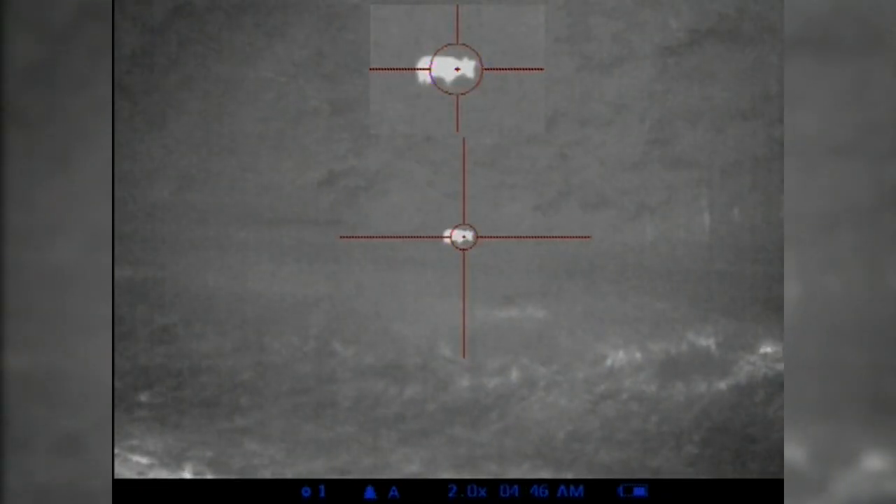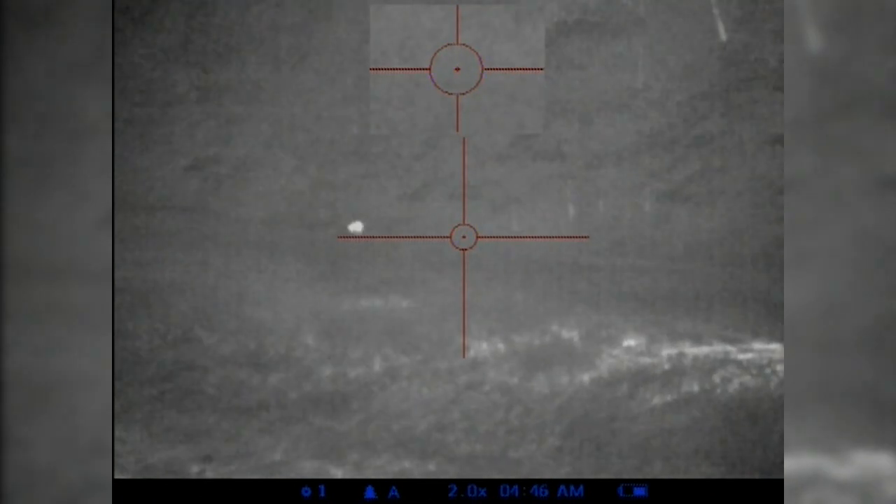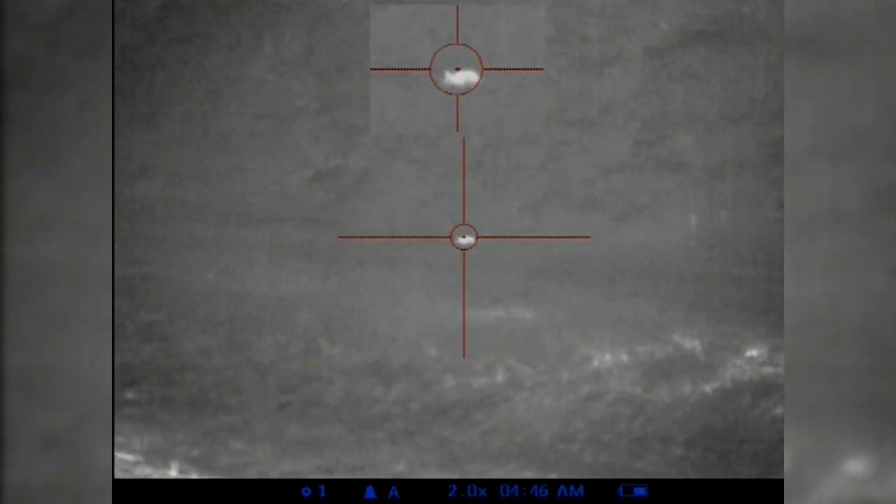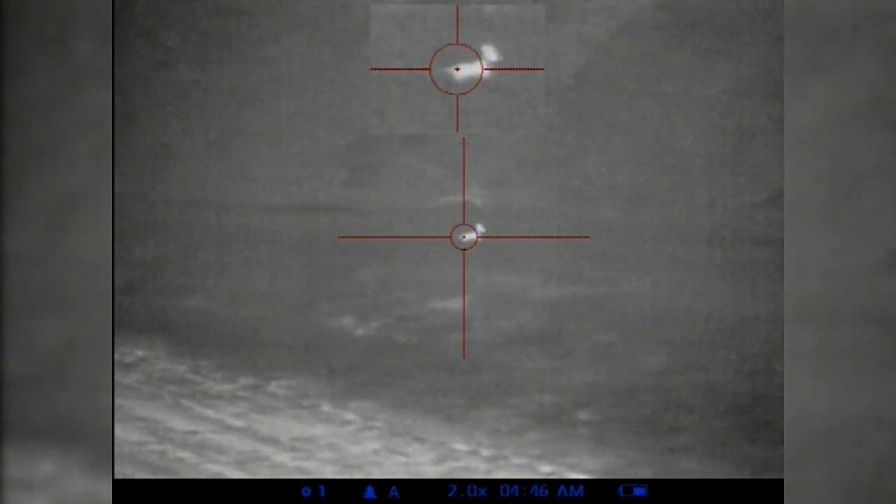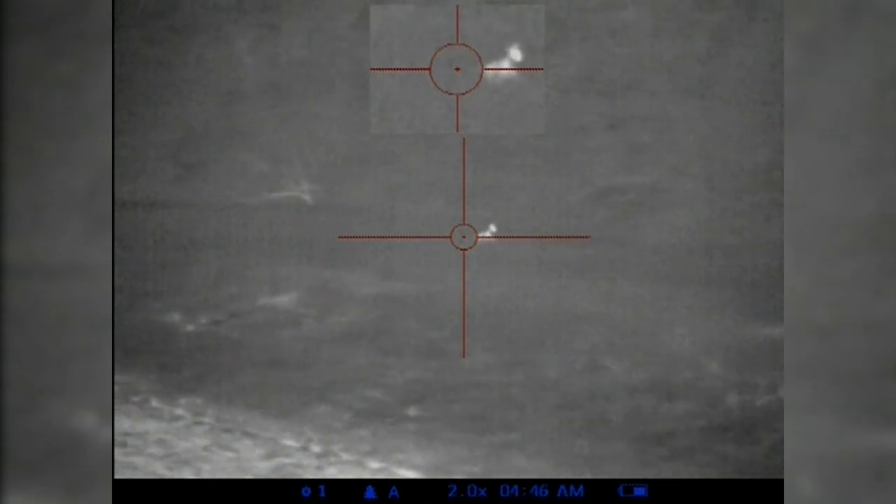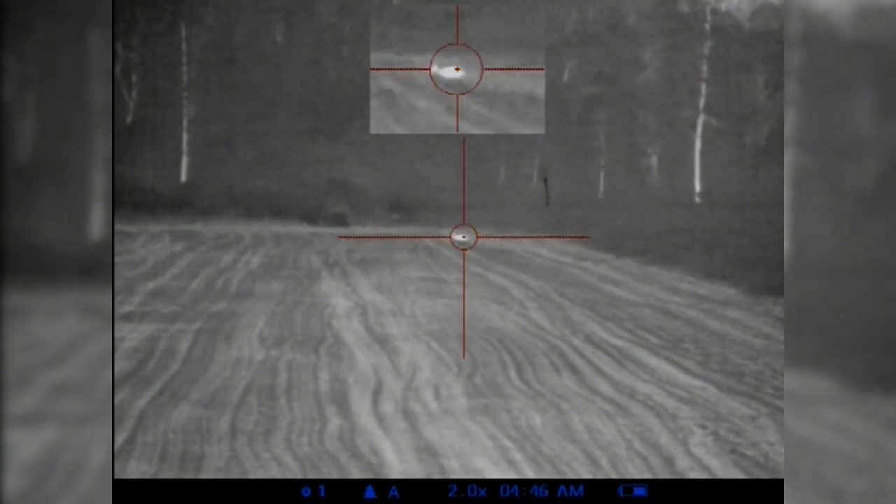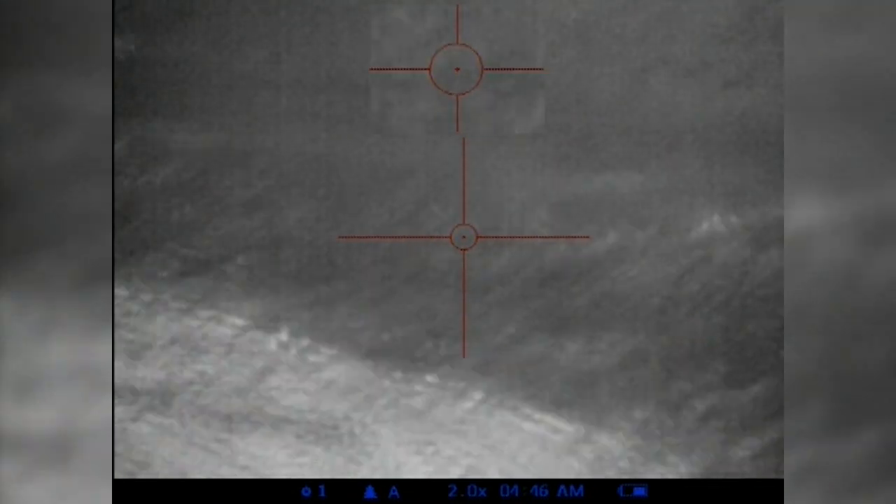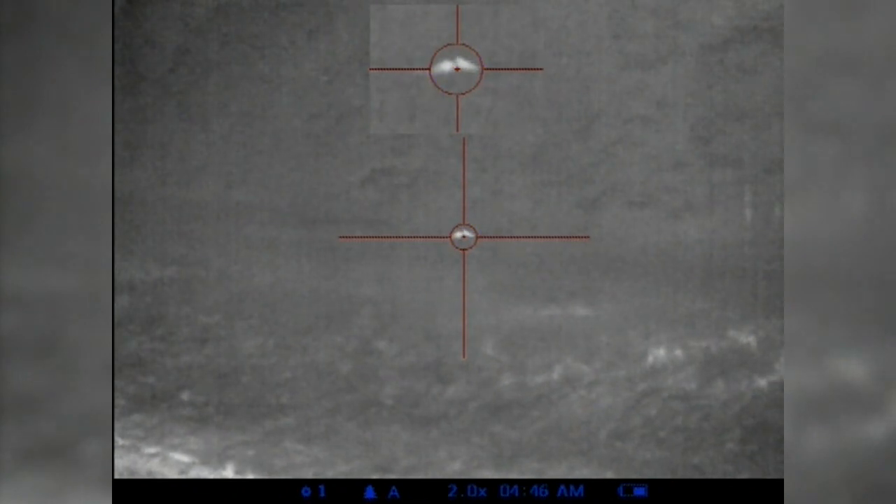I activated my picture-in-picture when I was ready to take a shot. Once I squeezed the trigger, I was focused on finishing the coyote. As I was tracking the yote on the run, the field of view of the picture-in-picture function enabled me to see a second coyote cross paths heading in my direction. I changed targets and put down the second coyote before double tapping the first one. I am 100% positive I would not have seen the second coyote if I was zoomed in and not using the picture-in-picture function.